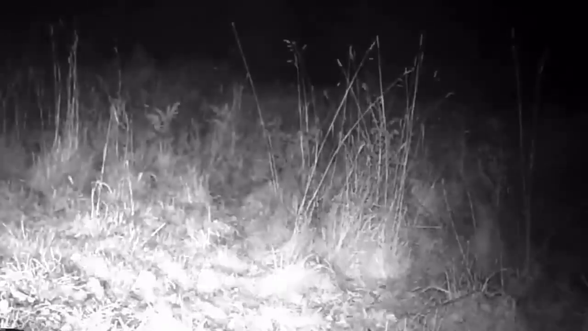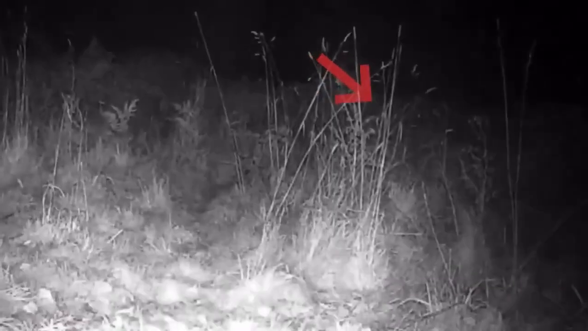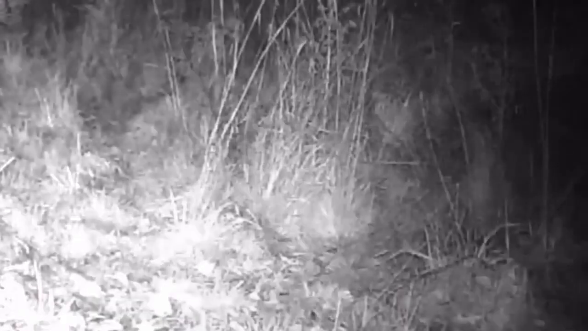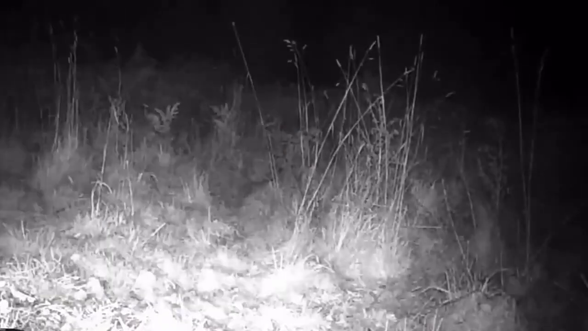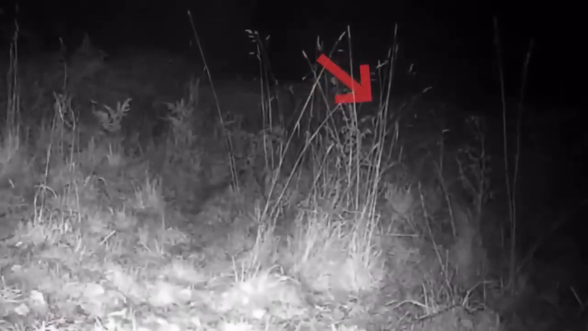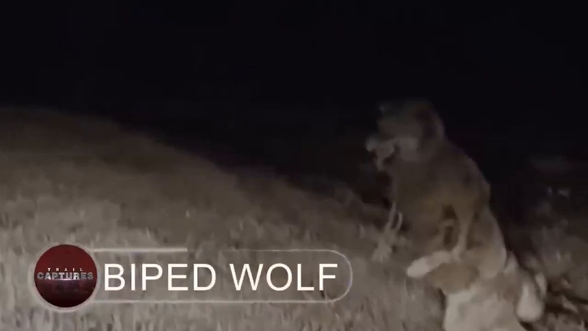a bipedal animal. A second identical creature was seen on video, most likely excavating on the forest's ground. It appears to have limbs and legs similar to the rumored Bigfoot. So, is that video footage of a Bigfoot? Or do you have a better explanation? Tell me, please.